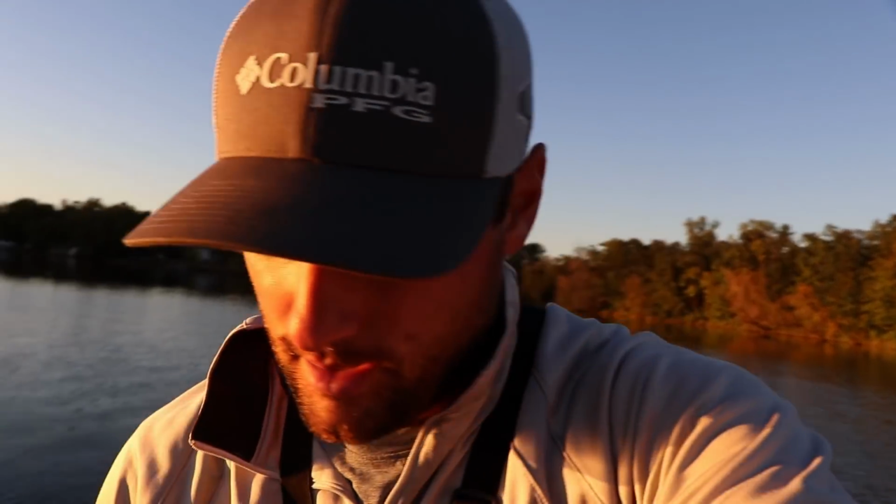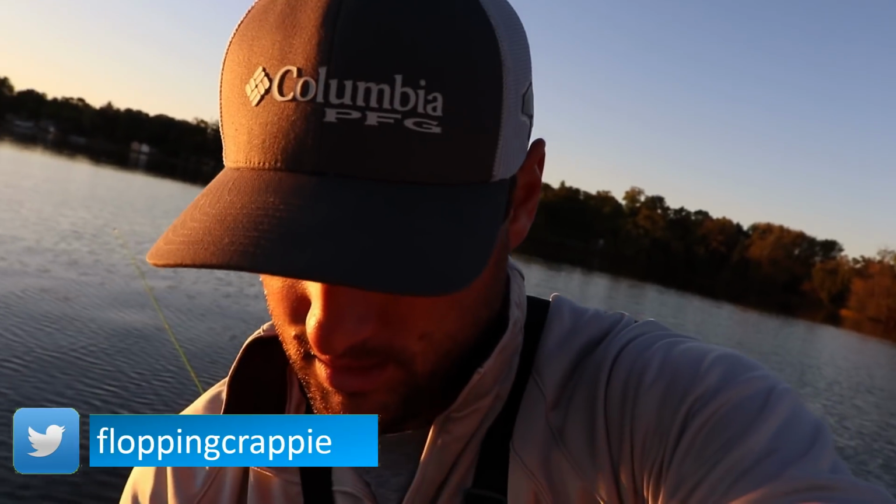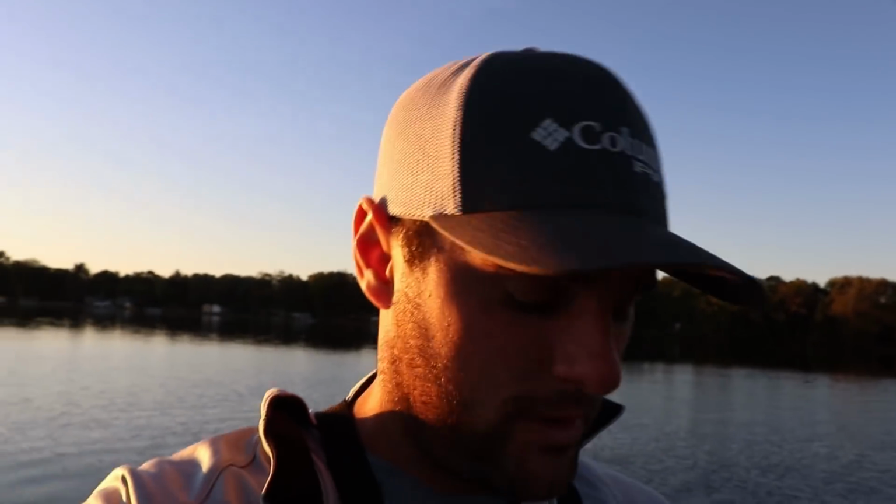Brush piles are right about here, and I'm probably 30-40 yards off these brush piles. Crappie are pushed out. They are setting up right on the edge of, it's not quite a hard to soft bottom transition like a structure transition, but this is a wintering basin off to my right. They do suspend out there in the winter time.